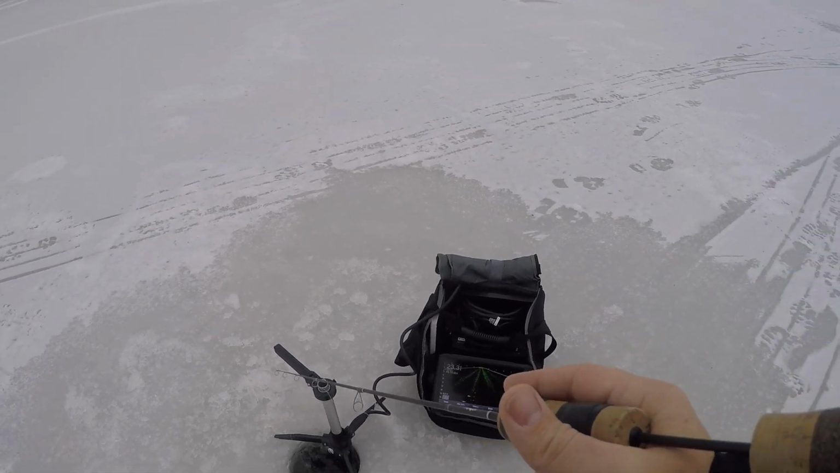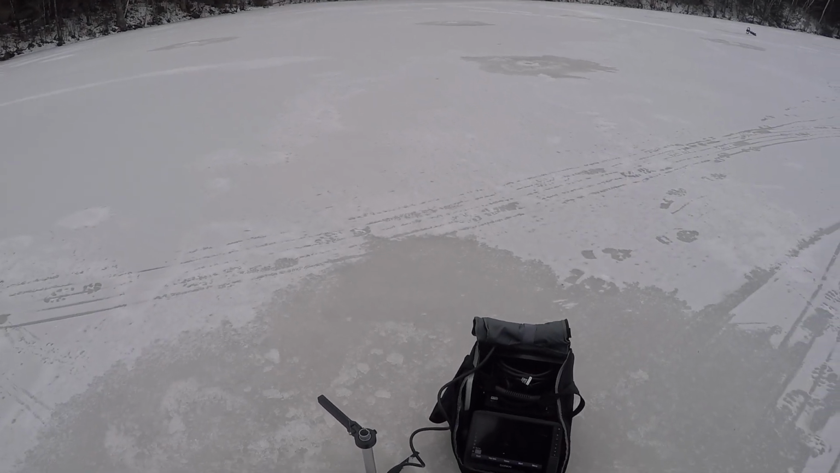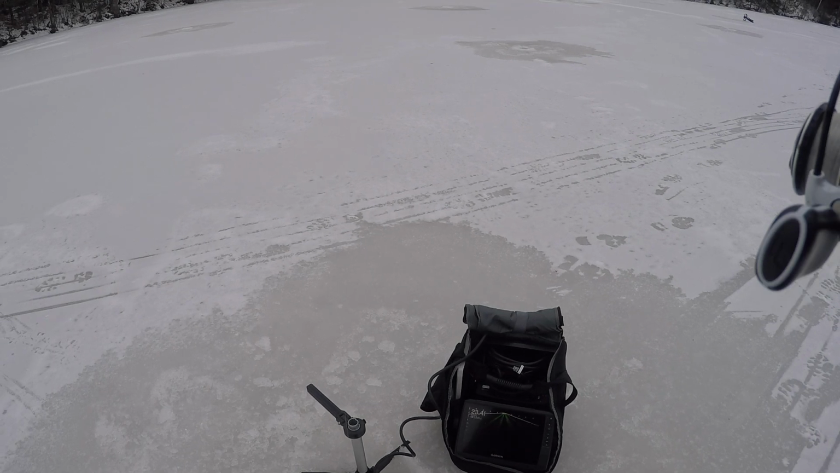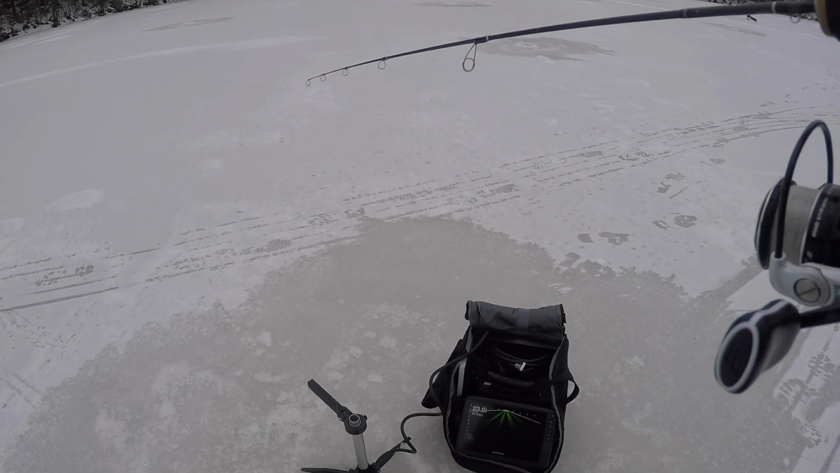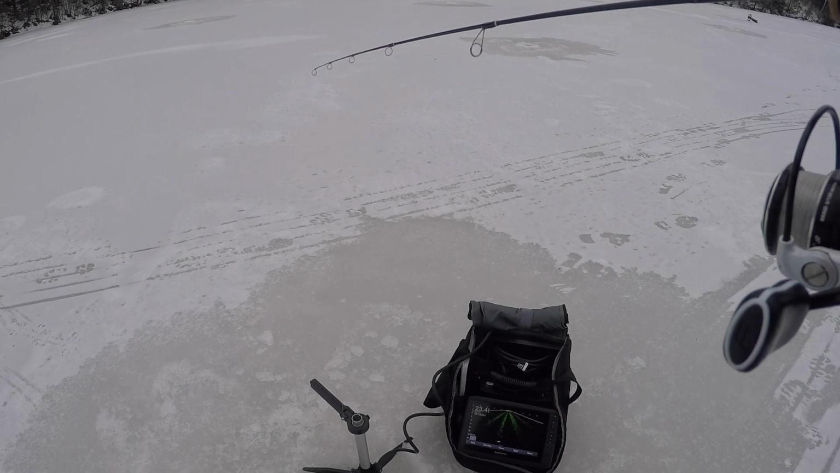Spooked him. That was a better bite. This is the biggest one that I've seen so far.